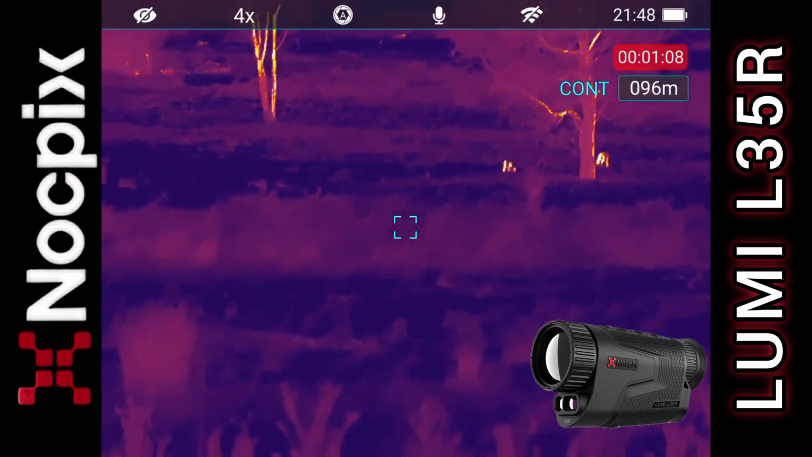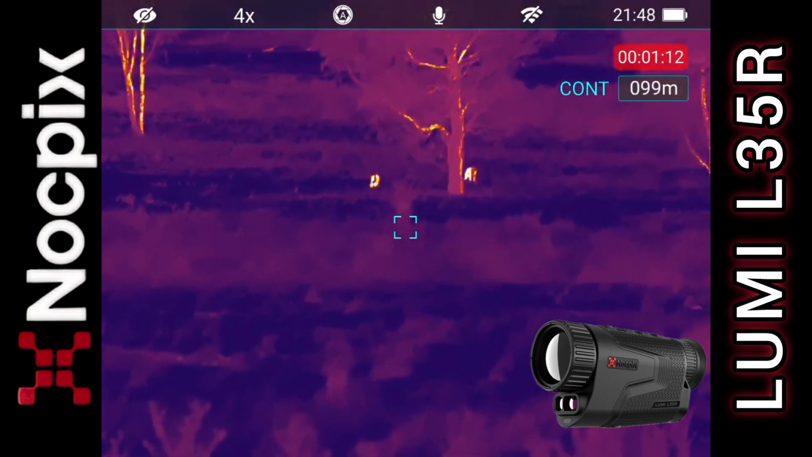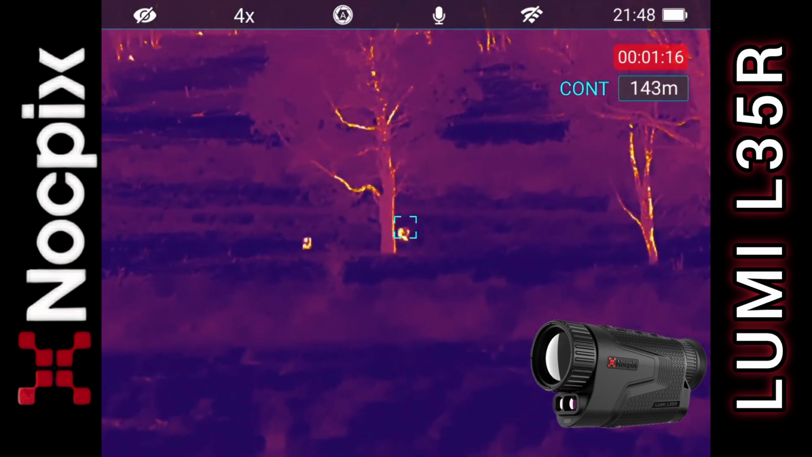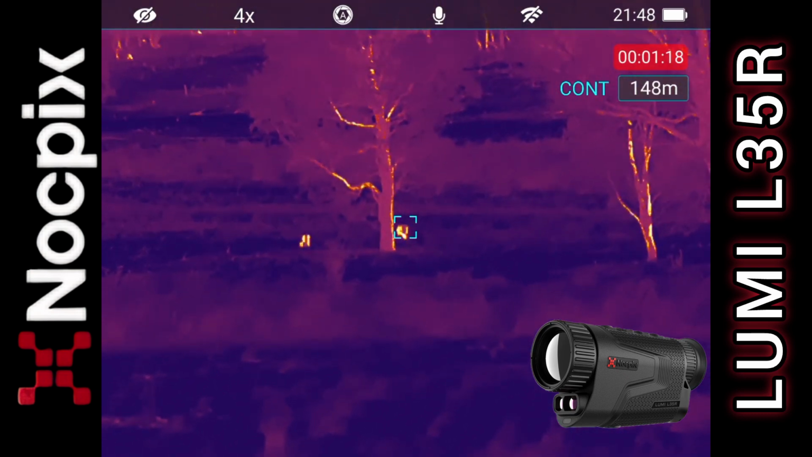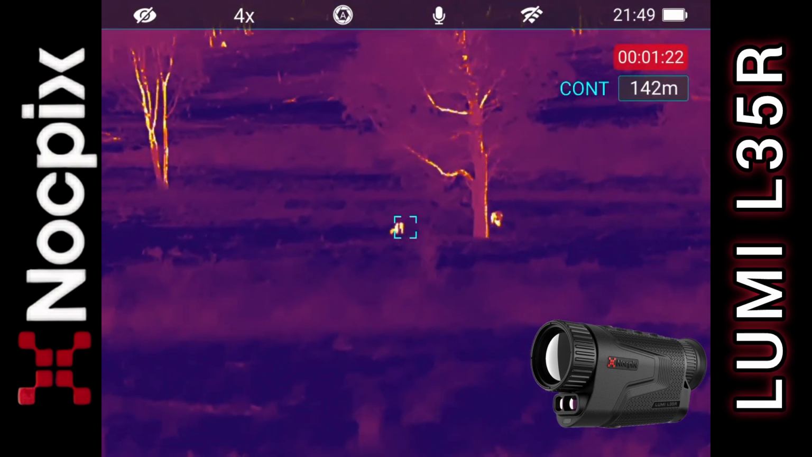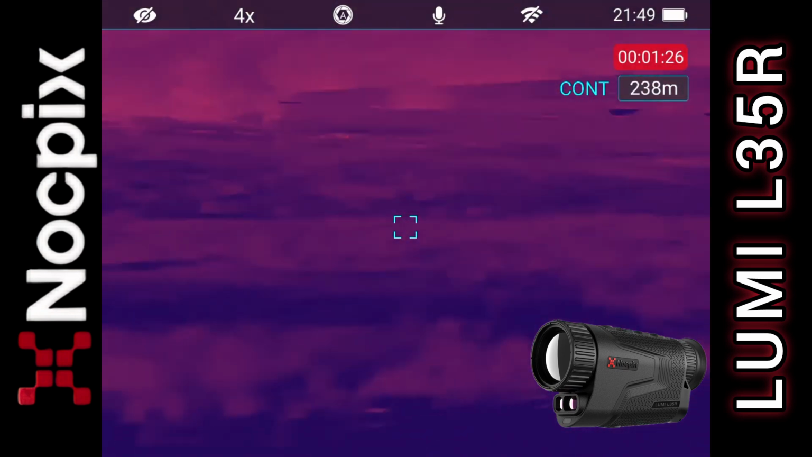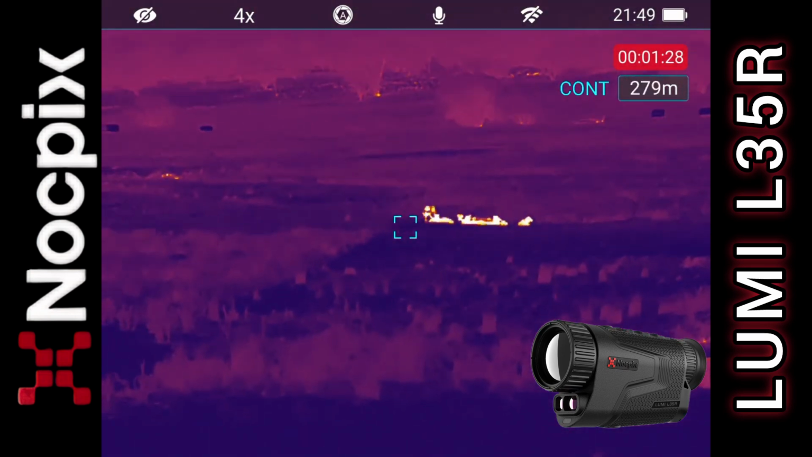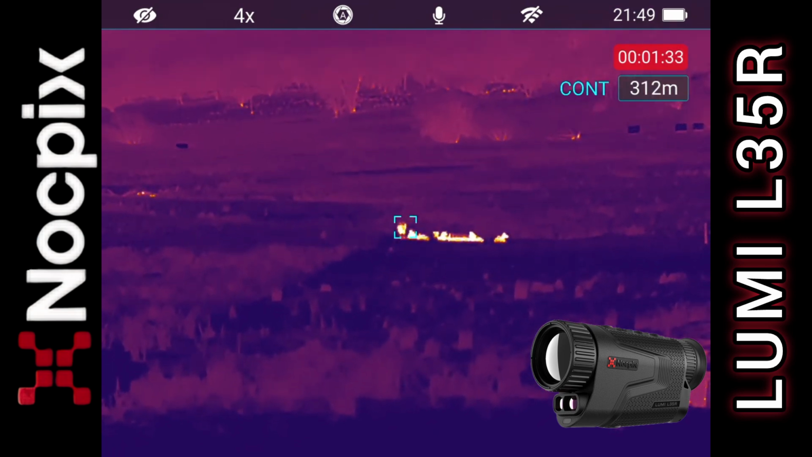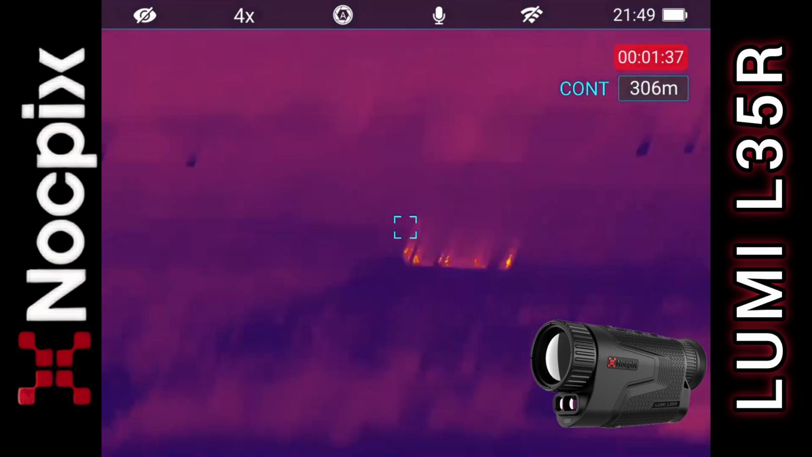It's pretty windy tonight, so I still don't know how the microphones are going to go on the Lumi. But I just thought I'd test out the rangefinder on those kangaroos down there. So it's reading about 145 meters. Yeah, about 141. There's some cows back over here. A bit of a more solid wall to lean on. I'm trying to lean up against my tripod to get a reference. So 300 and... hold on.